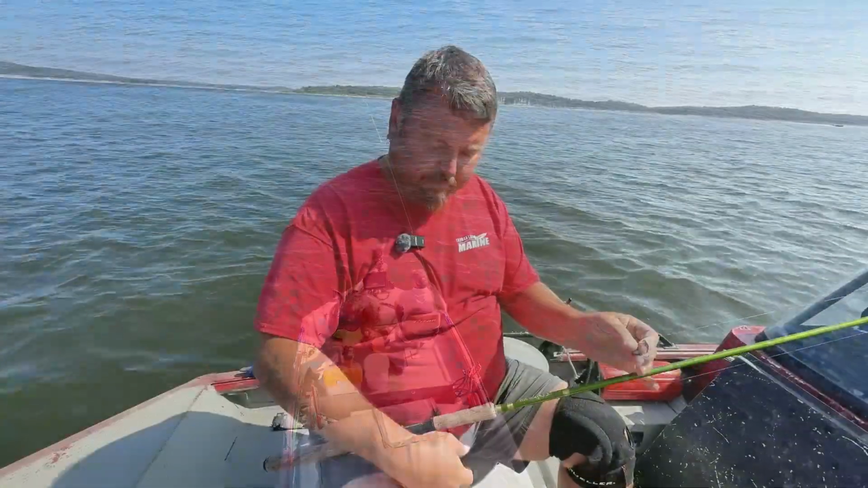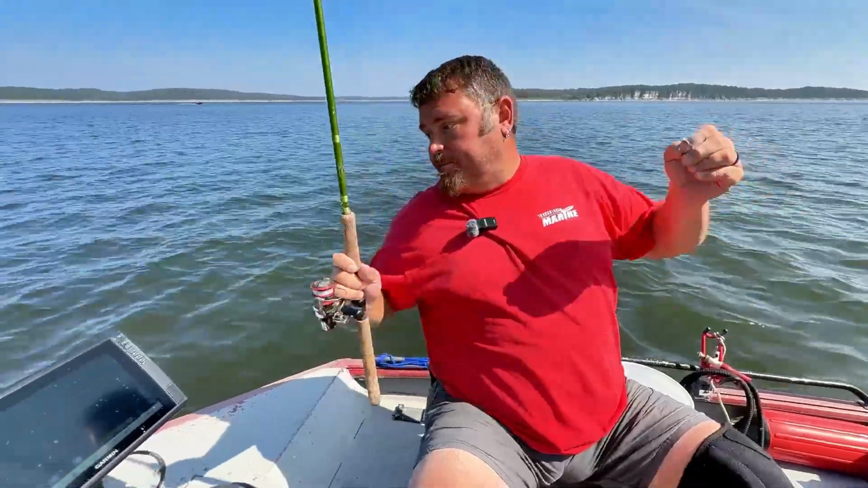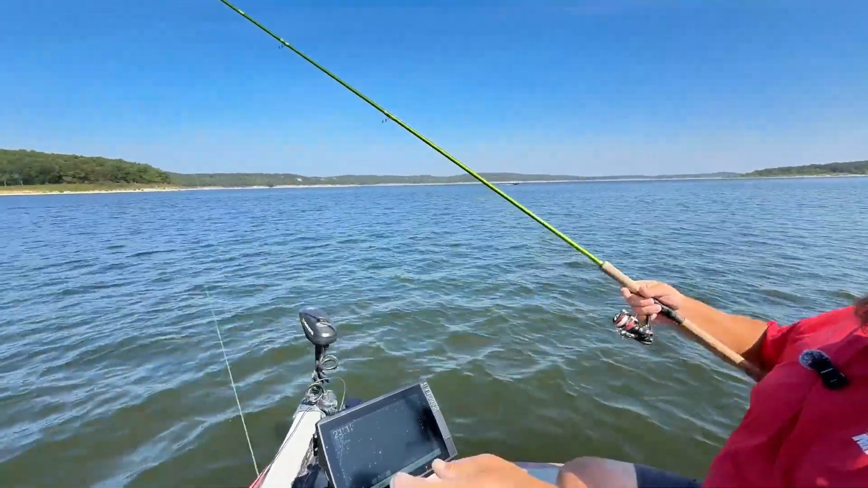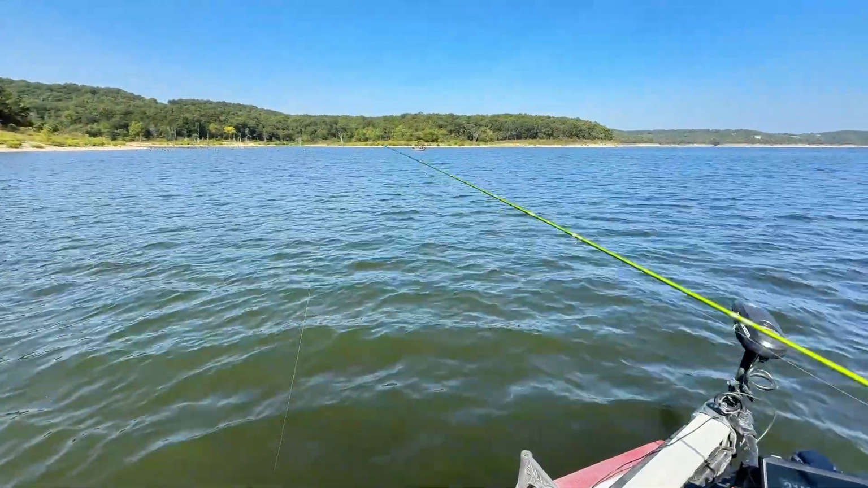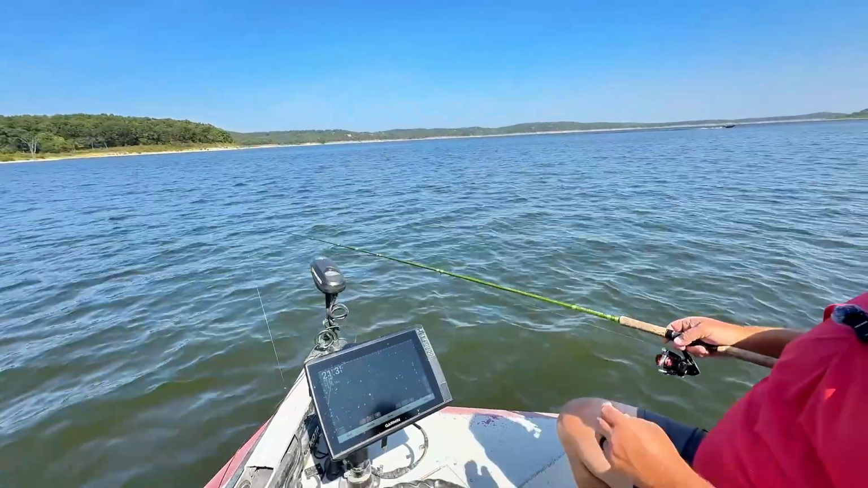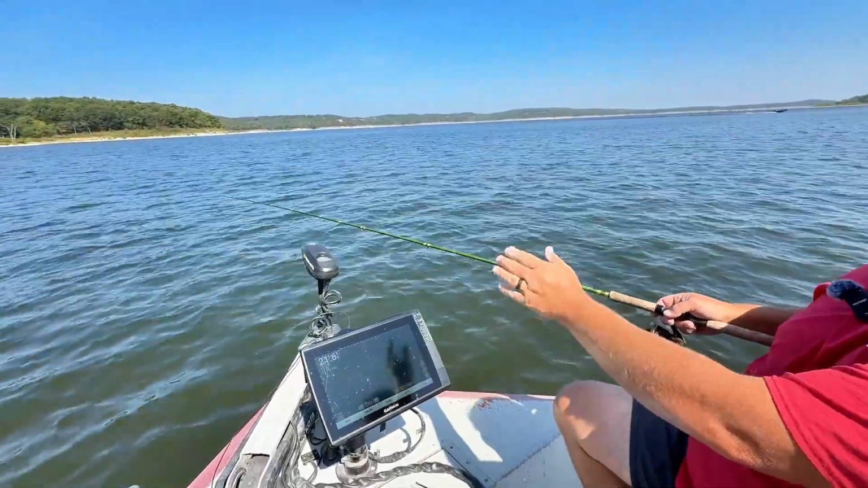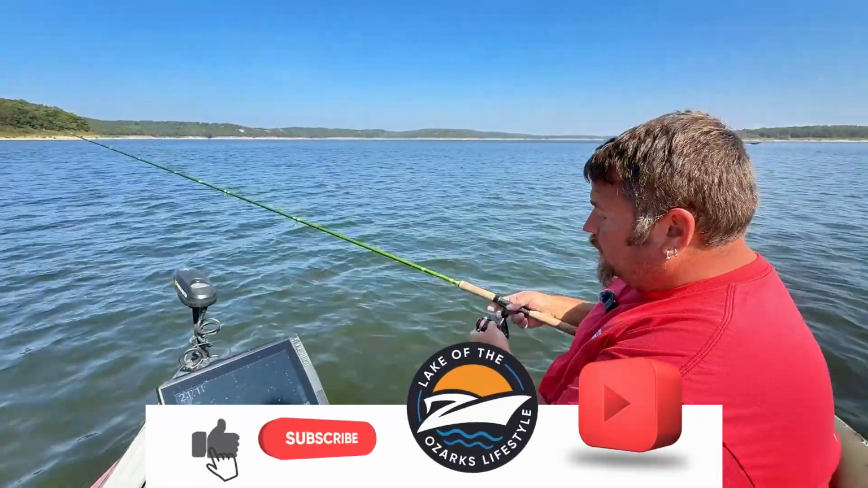Now explain for someone who doesn't know, what is the purpose of having these long rods? Let's point that out up front. The purpose of the long rod, for people that are trying to live scope with a 7-foot rod: if I were to drop it off, my line would literally be in front of my trolling motor. So I'd be at risk of pulling my line into my trolling motor.